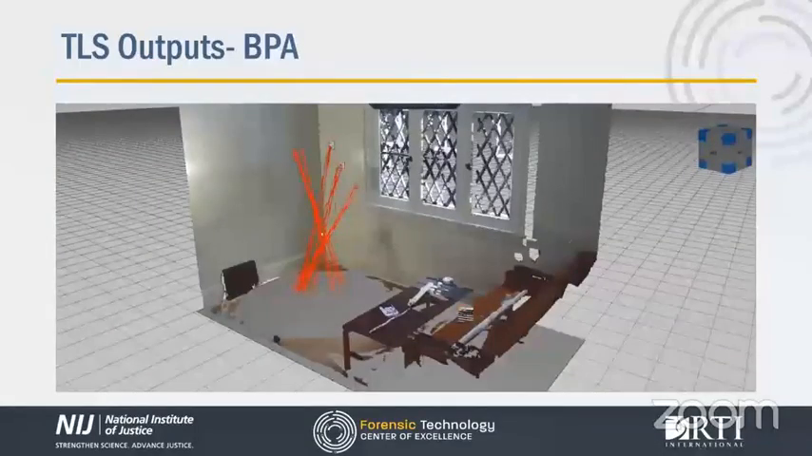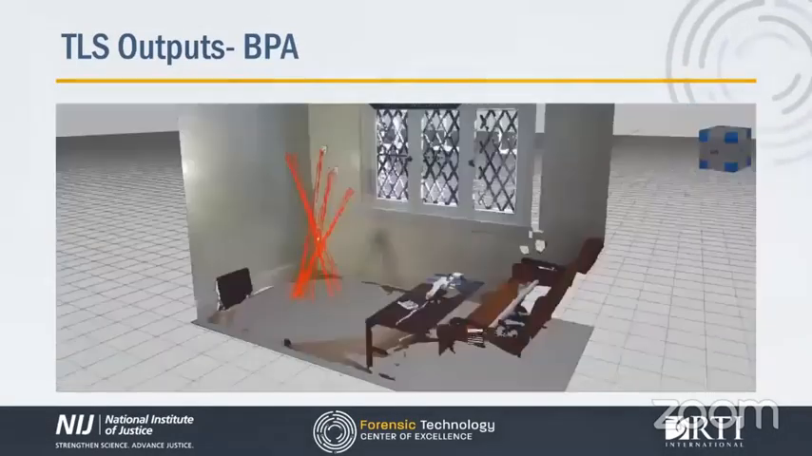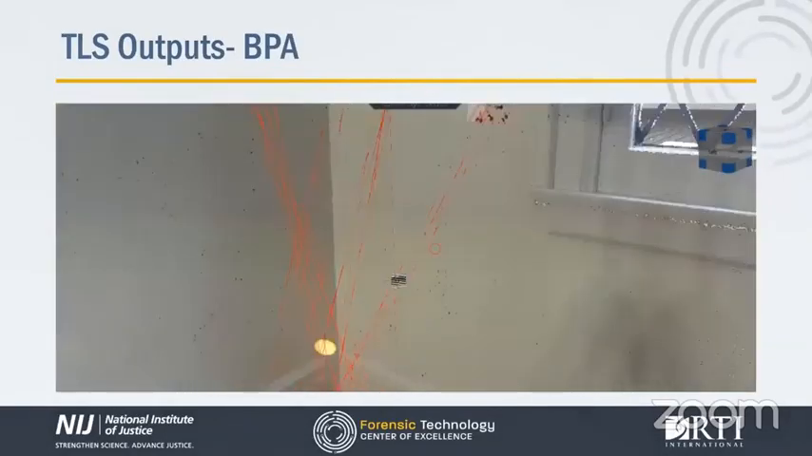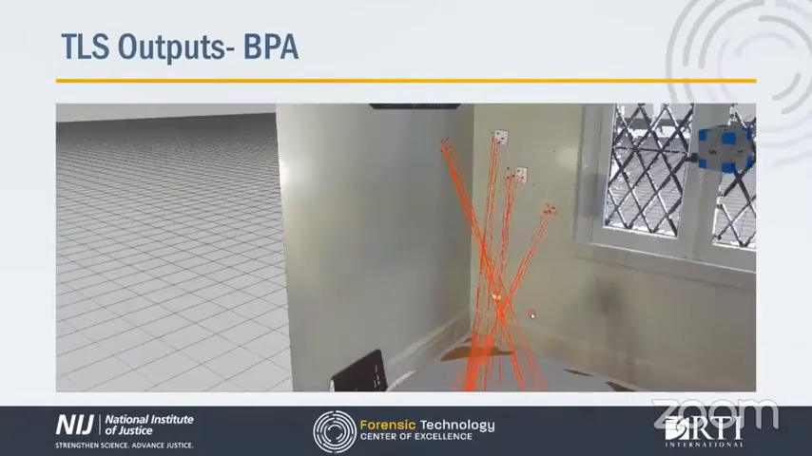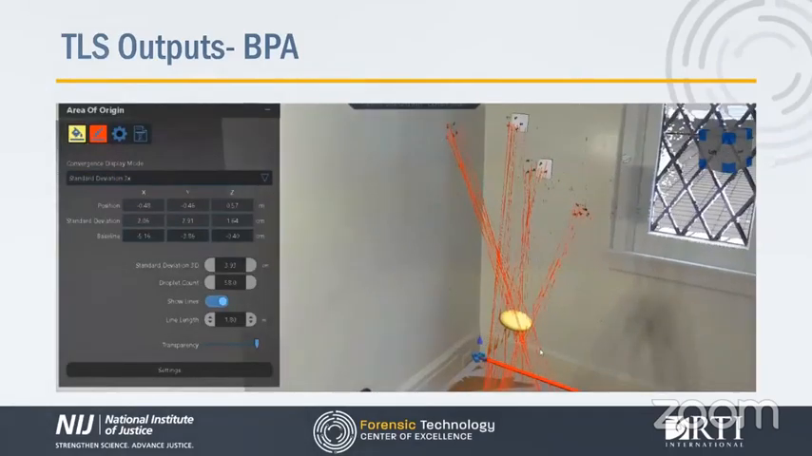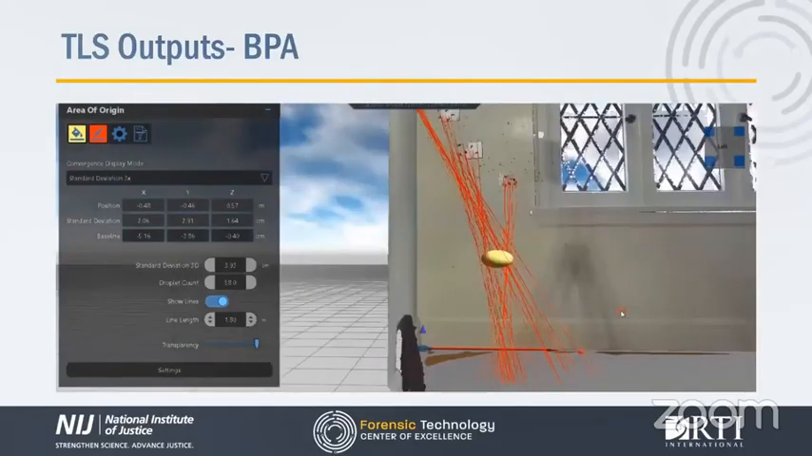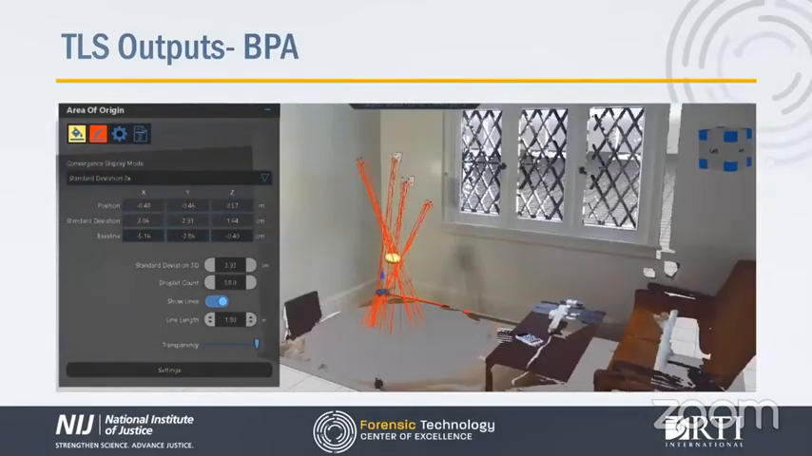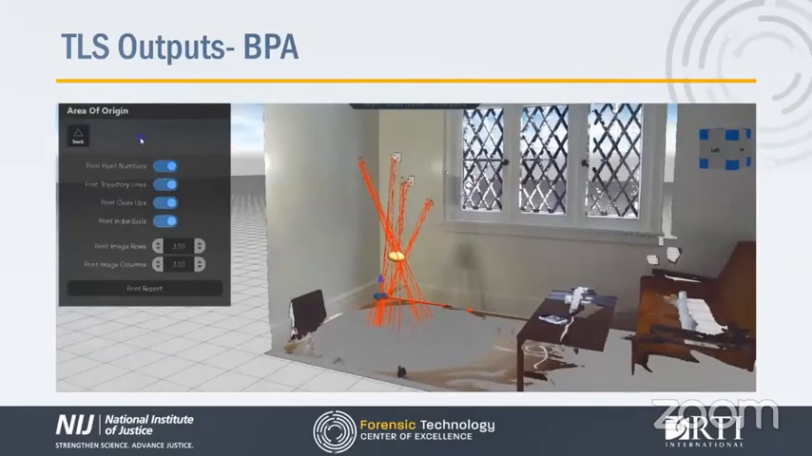Once the analyst has mapped a sufficient number of bloodstains, the software will demonstrate the calculated area of origin in 3D space within the scene, as is shown here, with the selected standard deviation applied. Additionally, this analysis is deliverable in the form of reports detailing all measurements, positions, and calculations, photographs, and videos.